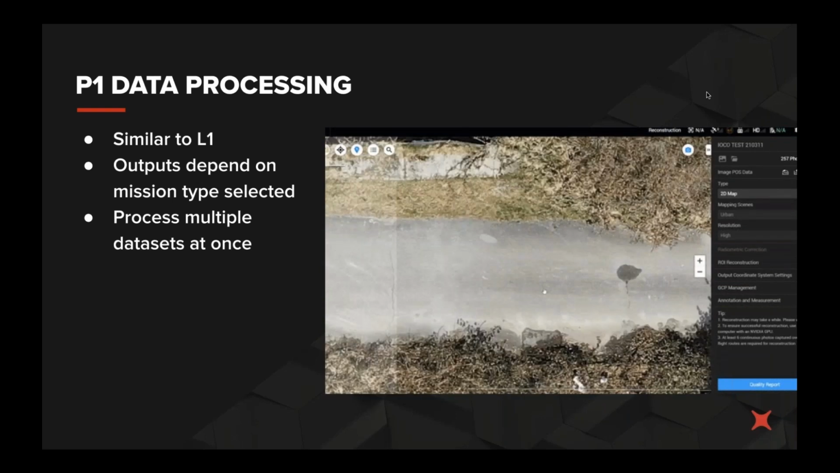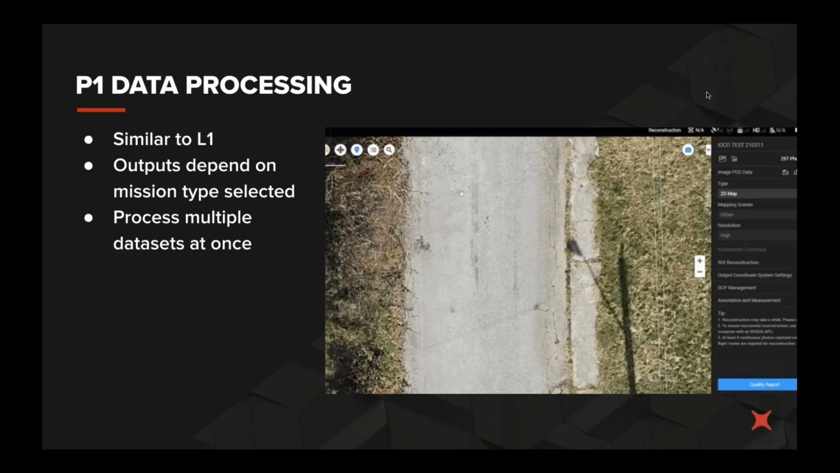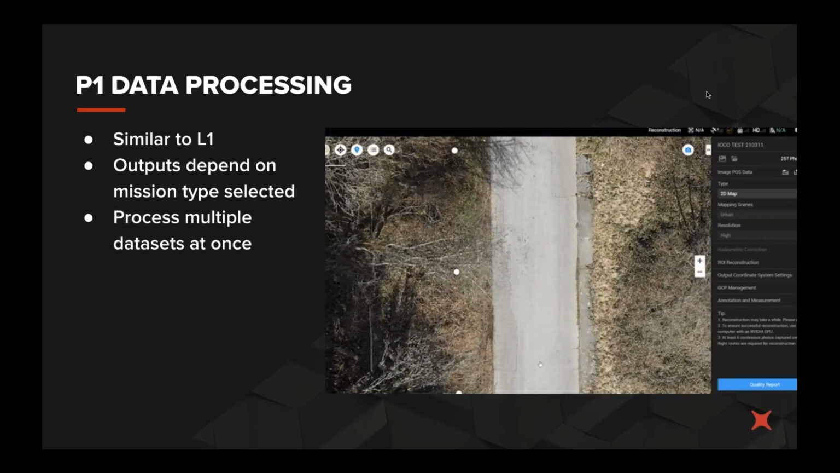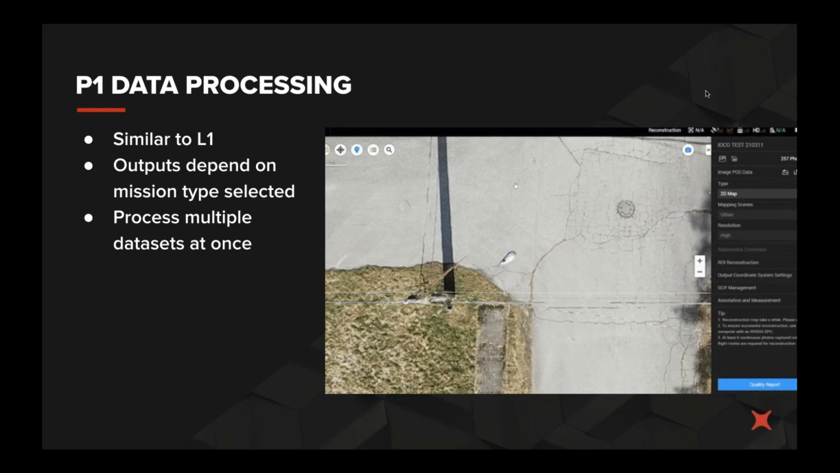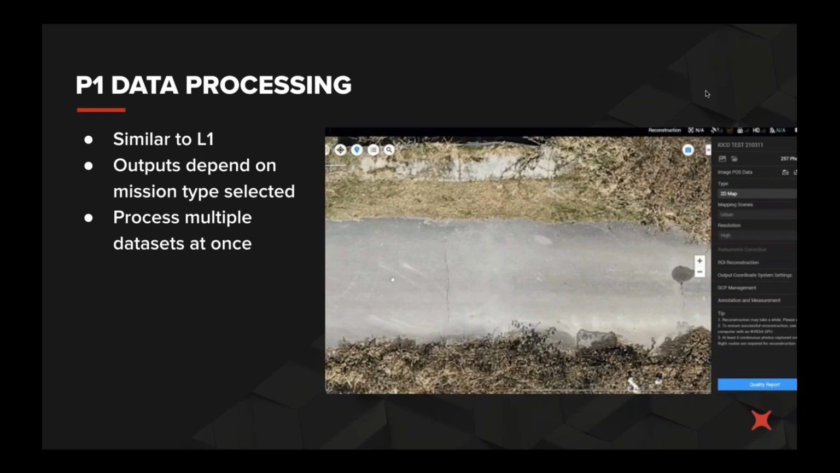Now, a couple other things to mention. You can process multiple data sets at once, and when you're creating a processing mission, you select either a 2D or a 3D processing at the very start, and that will determine whether you can get an orthophoto or a 3D point cloud out of it.